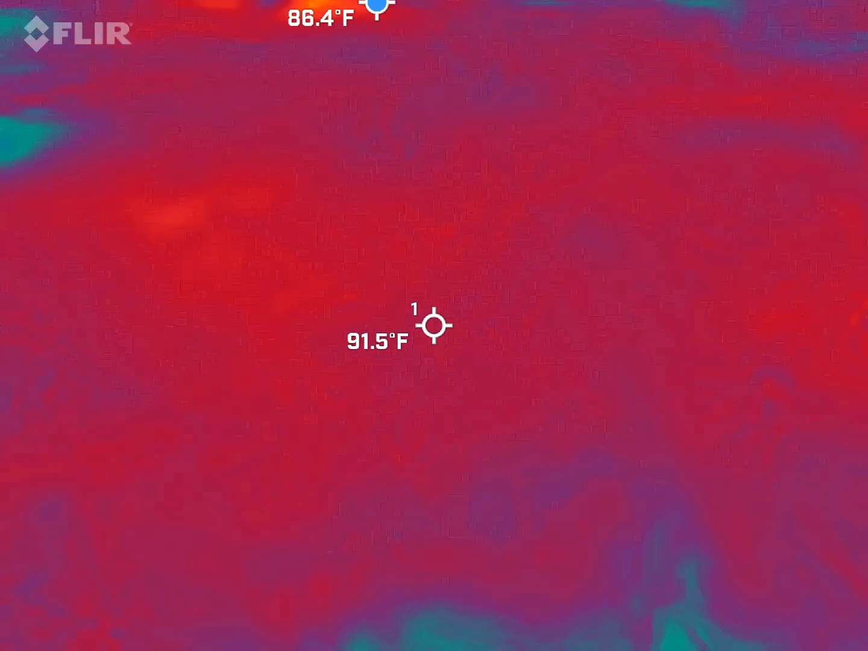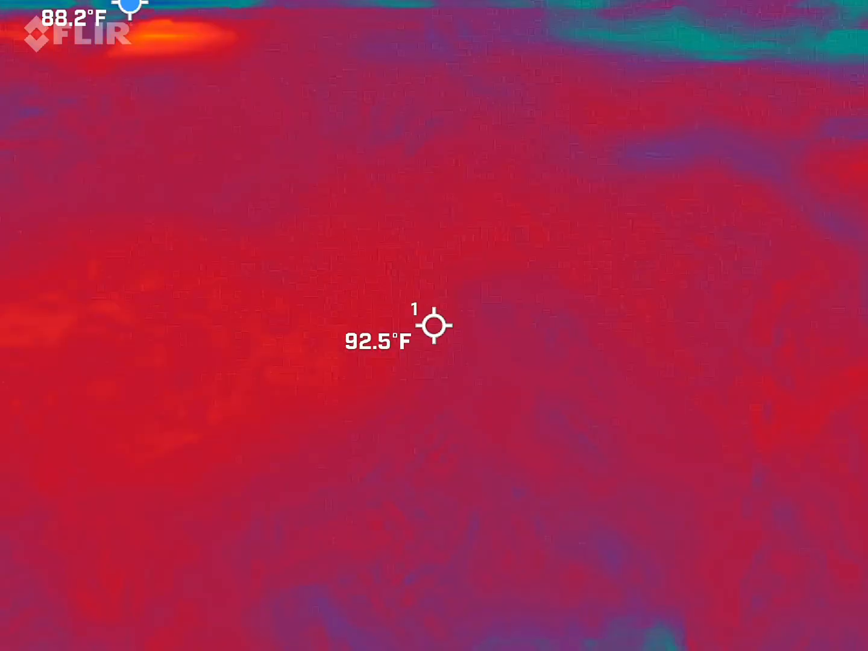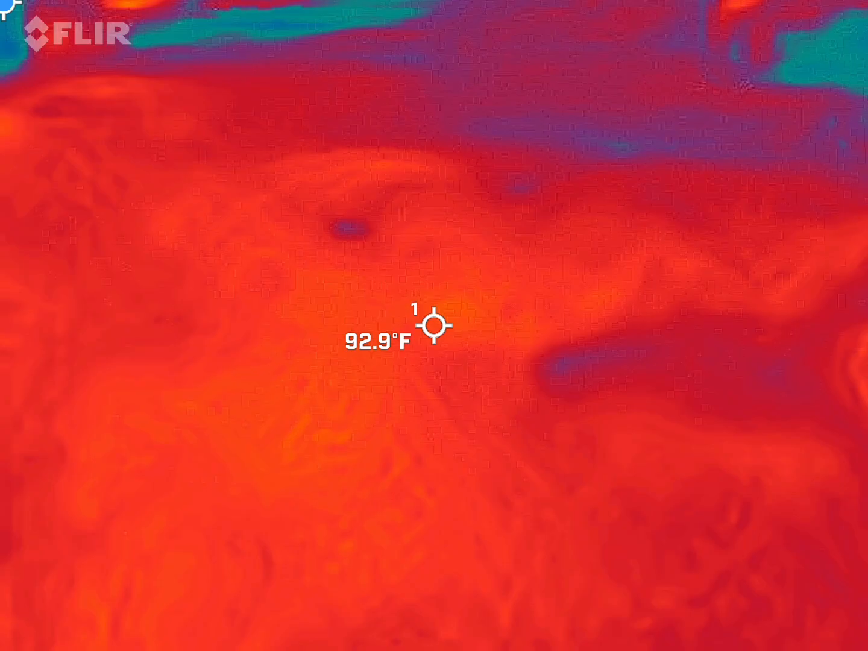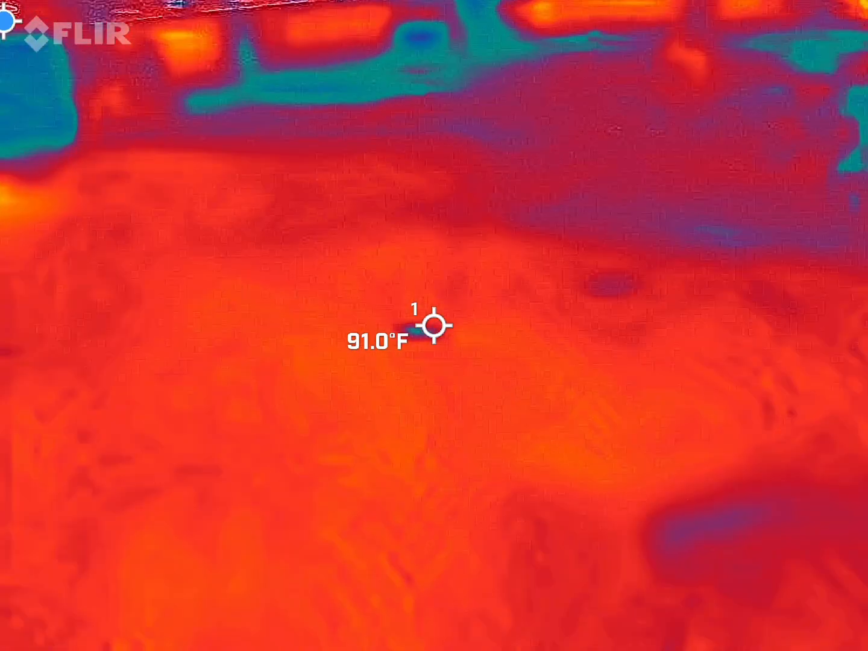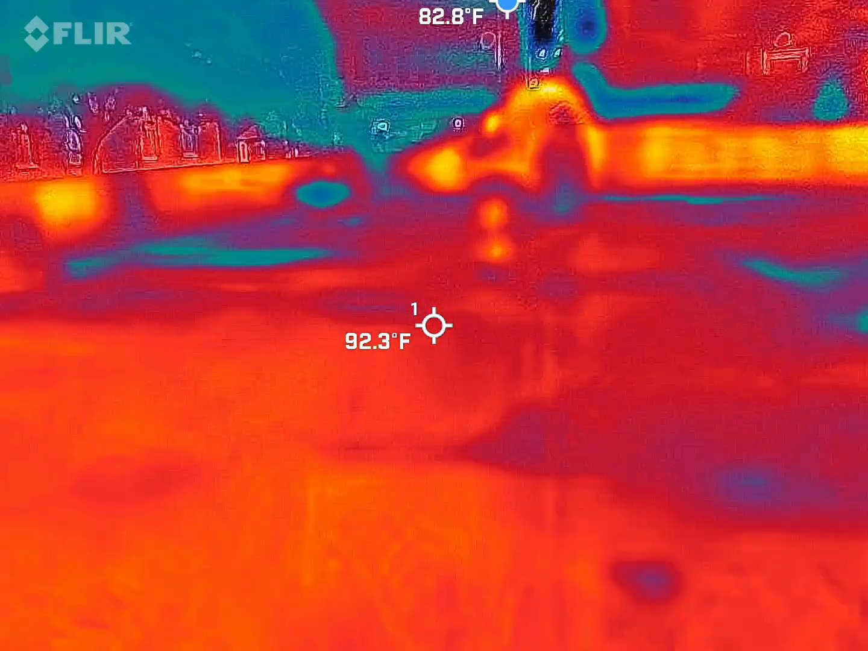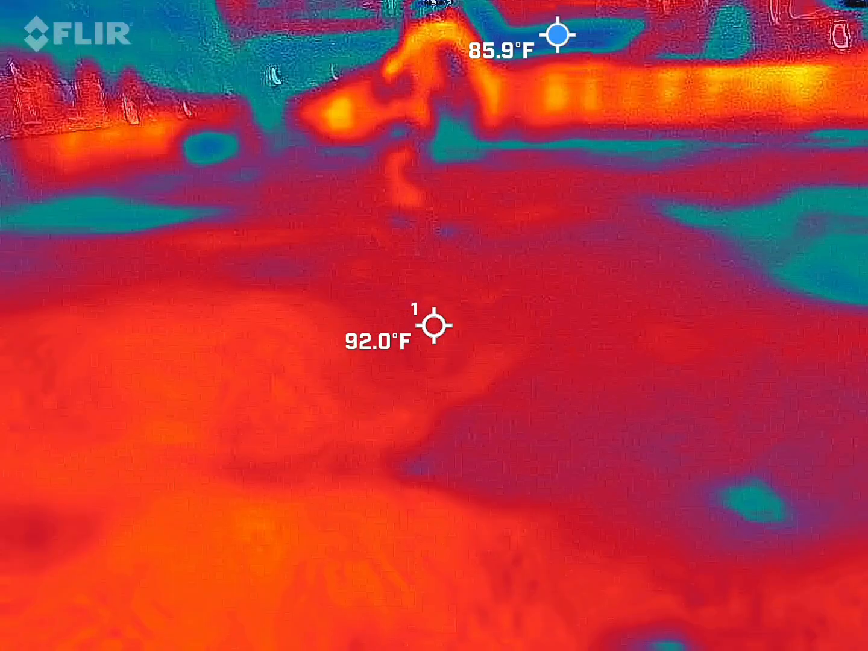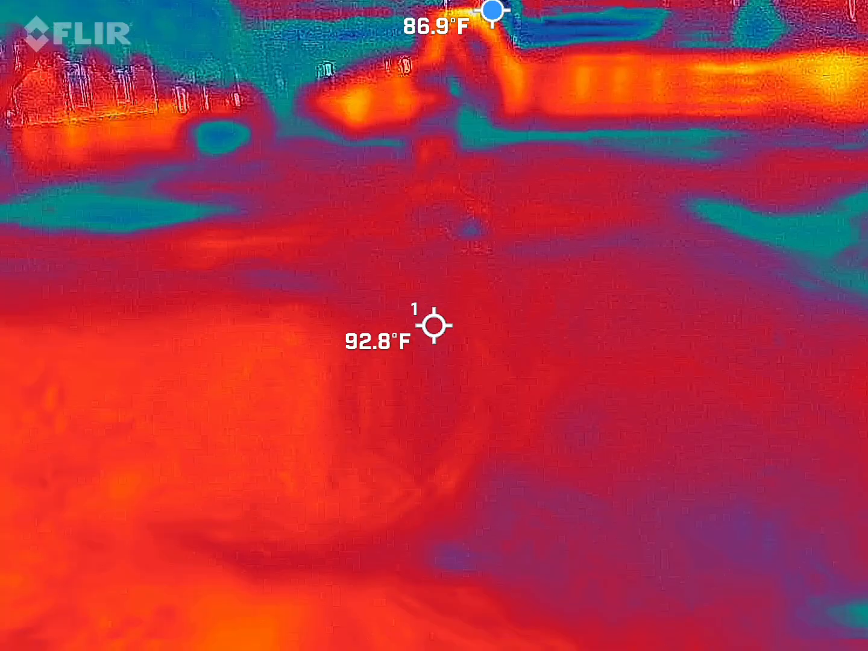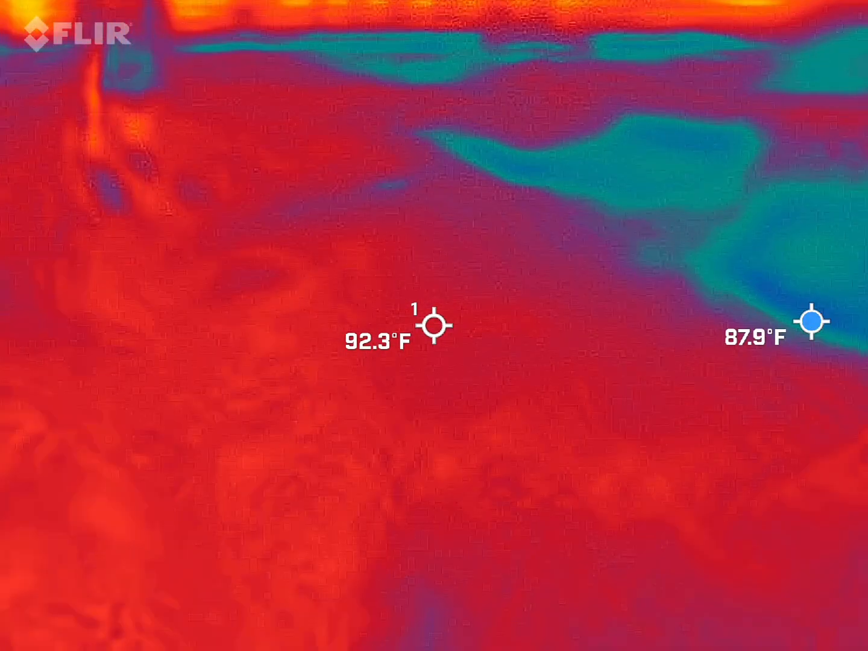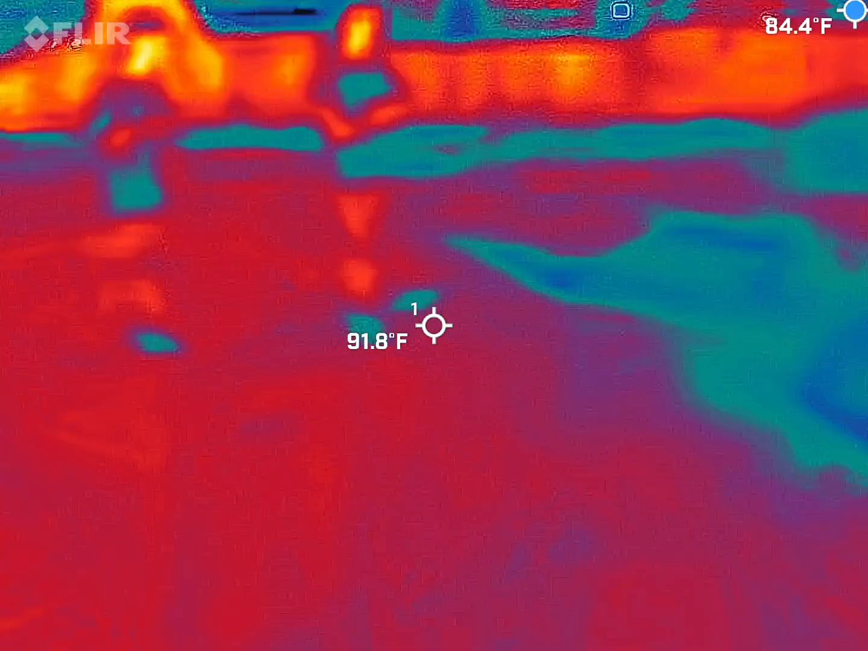I love when we don't have any cars or just 1 car in here. Yeah. What'd you get? Nice. That's your new base. Hey Nick, is my thing on? It takes a second to warm up.